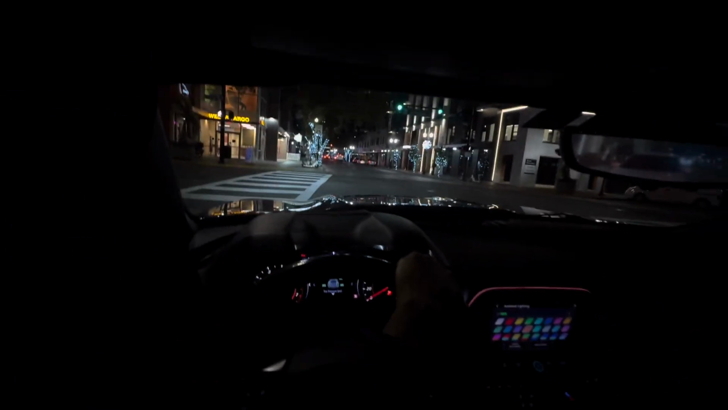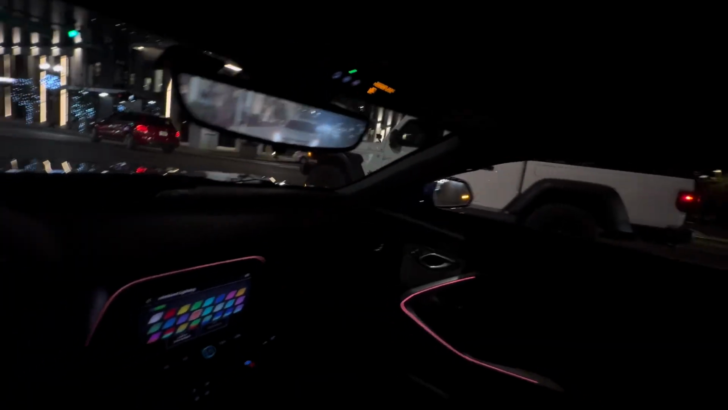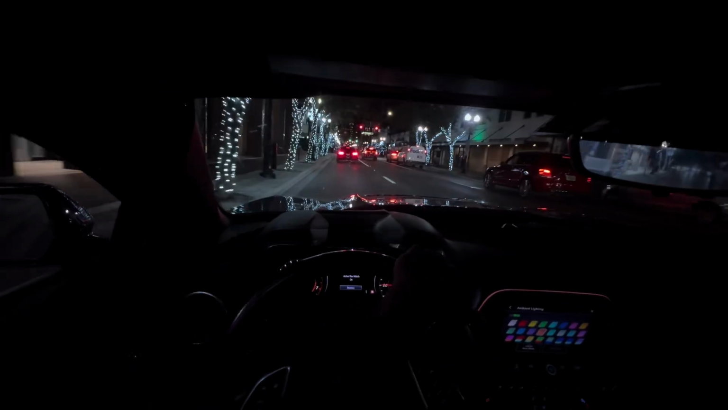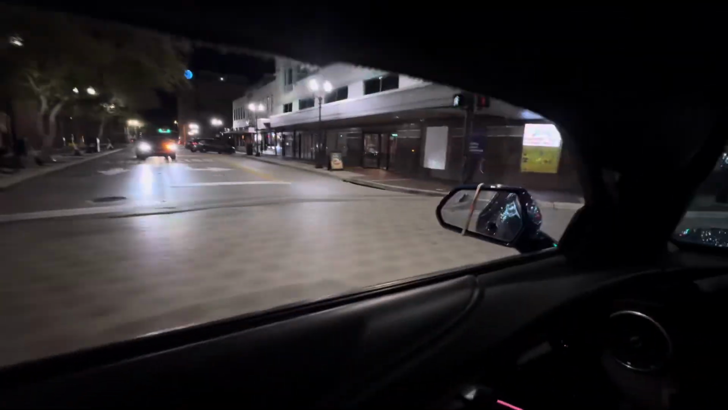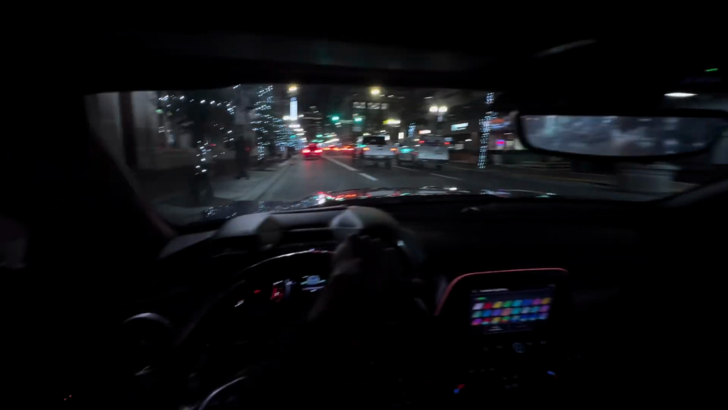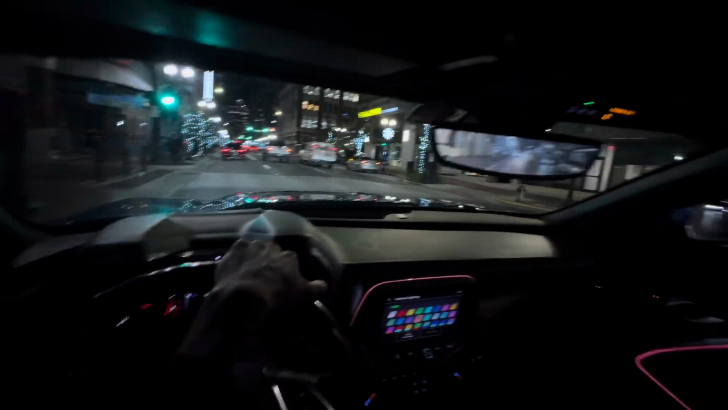Like I said, I really don't know how to get out of downtown, but we gonna see. Can I make it? Hell yeah. Oh, it been sound dangerous out this bit. I really don't know how to get from down here.